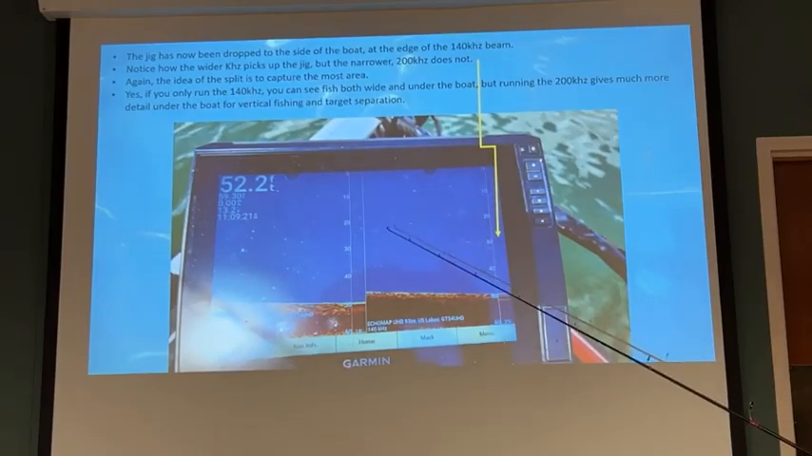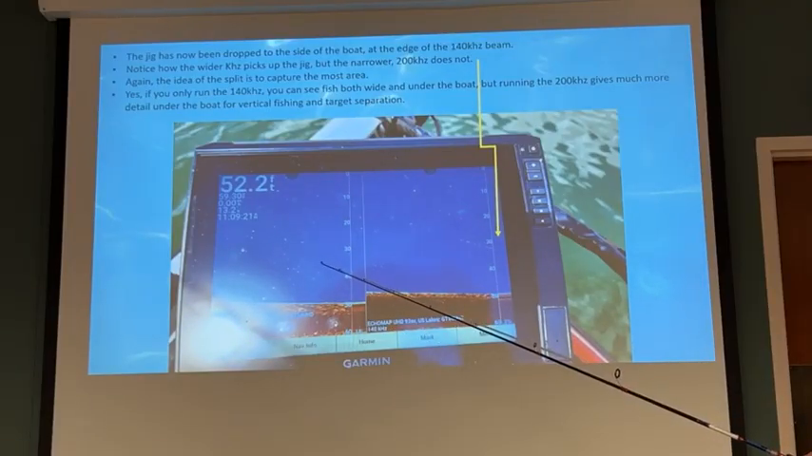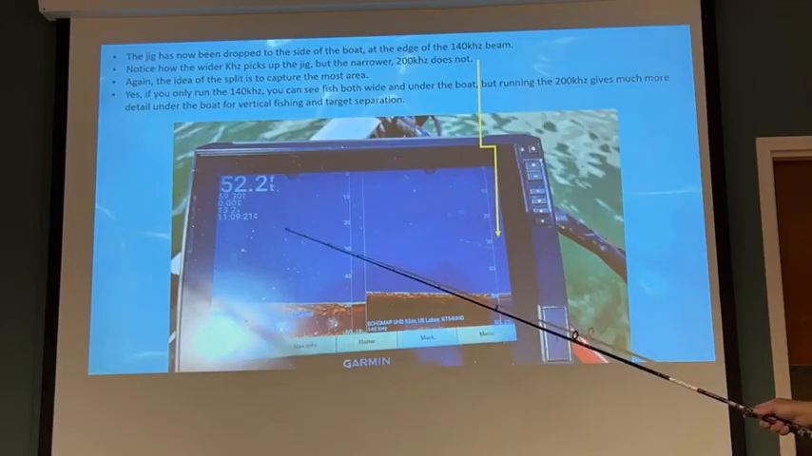This second picture is what I wanted to show you all, the difference in the coverage. If you look over here, this is the narrow beam. You look over here, this is the wide beam. If you look at that yellow arrow, you can see this line, and then you can see this dot. Of course, this is the history of the jig dropping down, and then that is the actual jig. But what you don't see is the line over here.